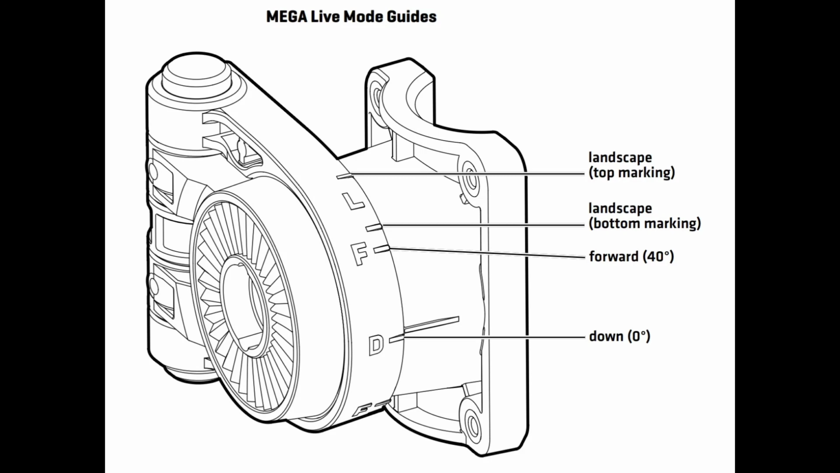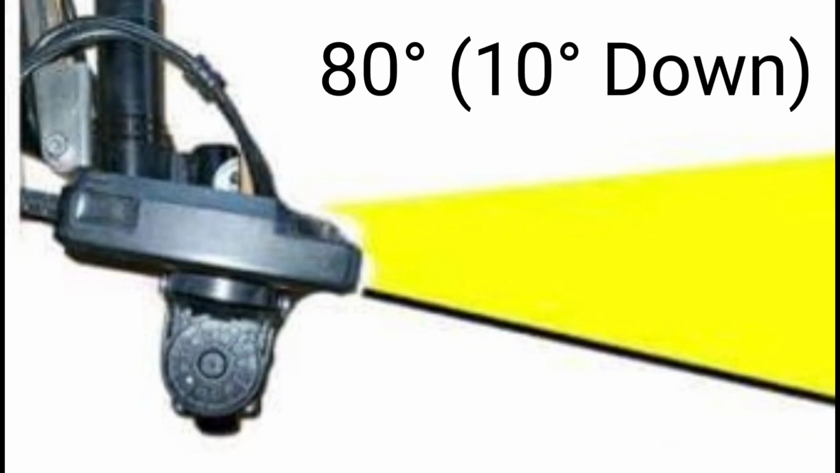If you look at the cone itself, basically the first click is what Humminbird refers to as the 80. I like to think of it as pointing 10 degrees down, but Humminbird measures from straight down and sort of counts backwards from there. So 80 is the first click, and that's again 10 degrees down. The cone is narrow.